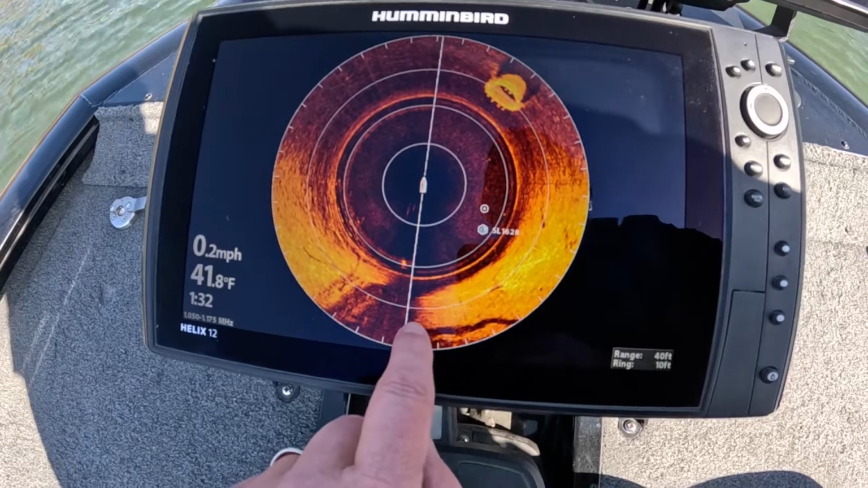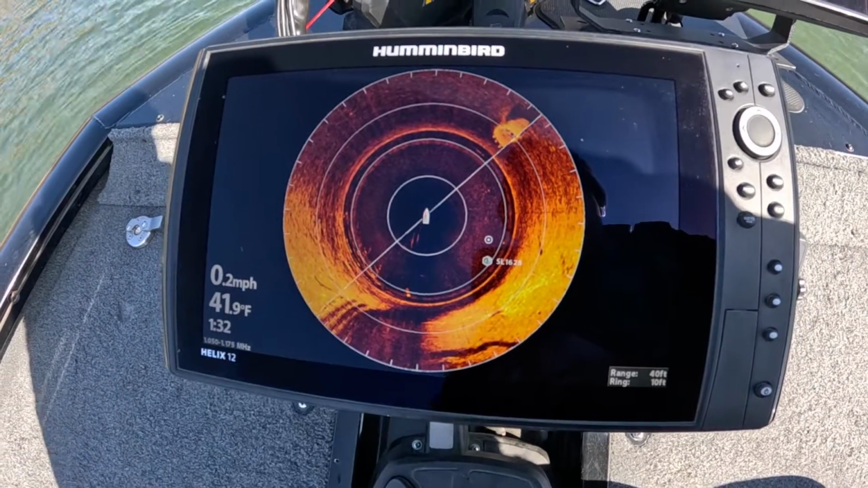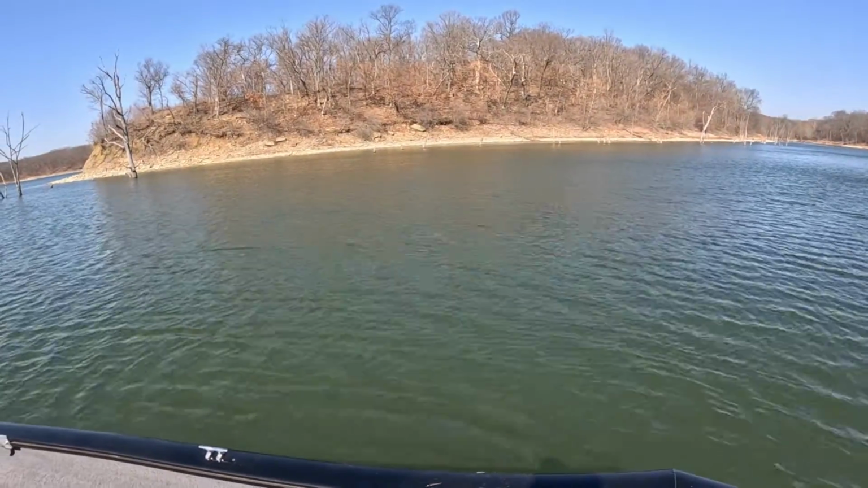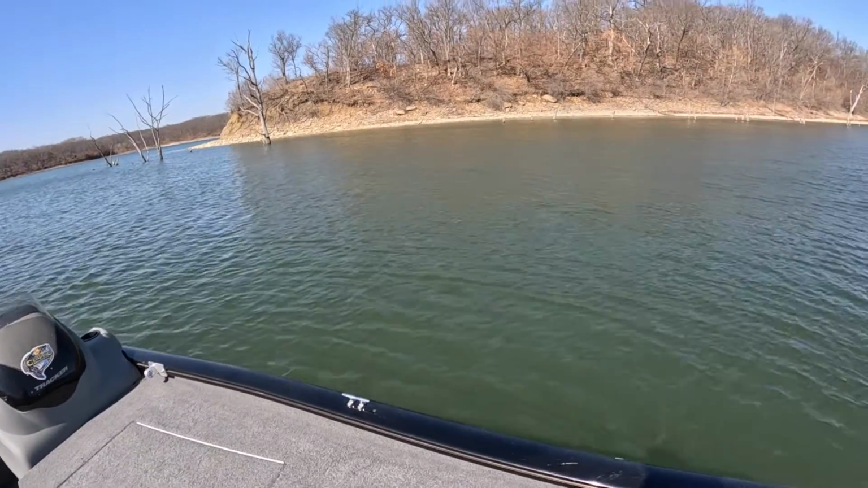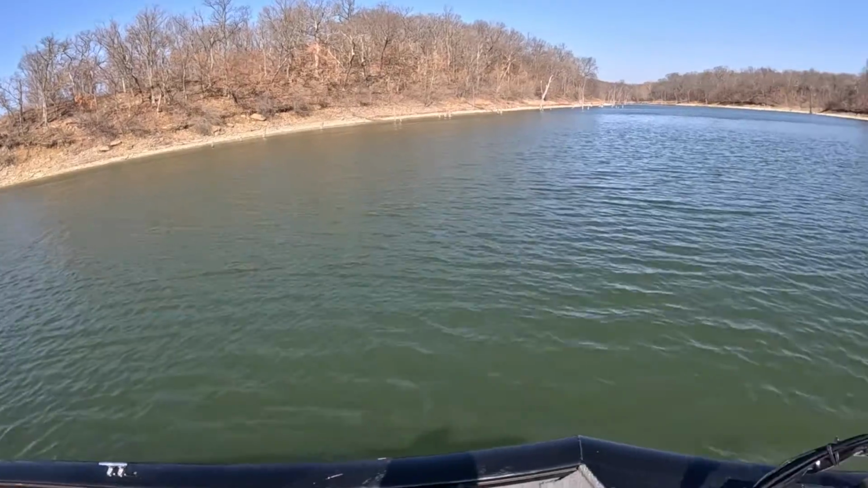We do have some logs and down trees back here in the back. Got some brush sticking up here in the water column. Basically that's to the left of us over there, so it's kind of ways to the shore, but we do have rock all the way through here.